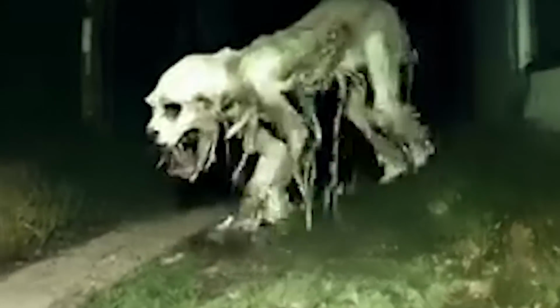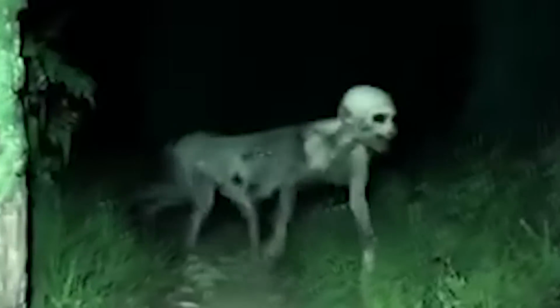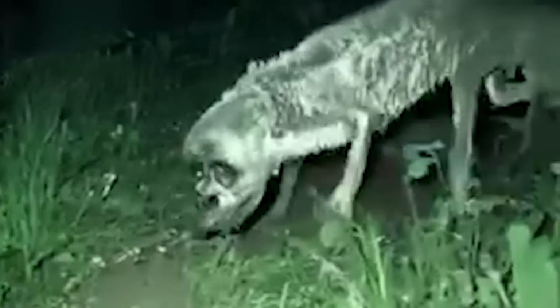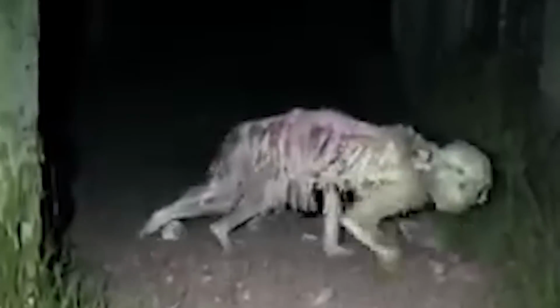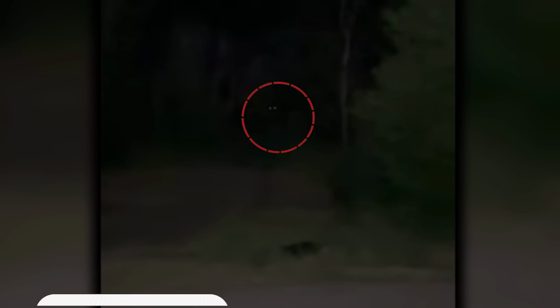However, when it was later seen near a home's trail camera, that's when I knew this was 100% fake, and AI generated, which has gotten out of hand recently.